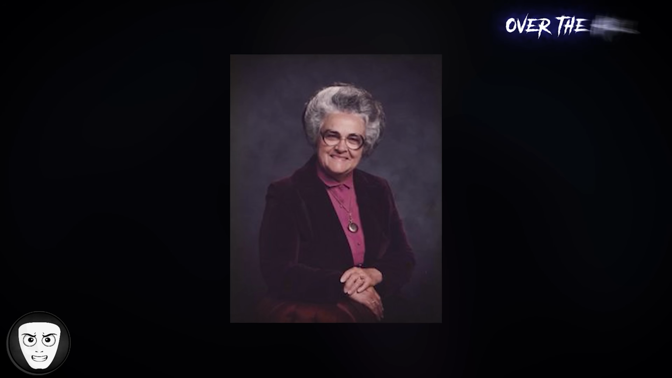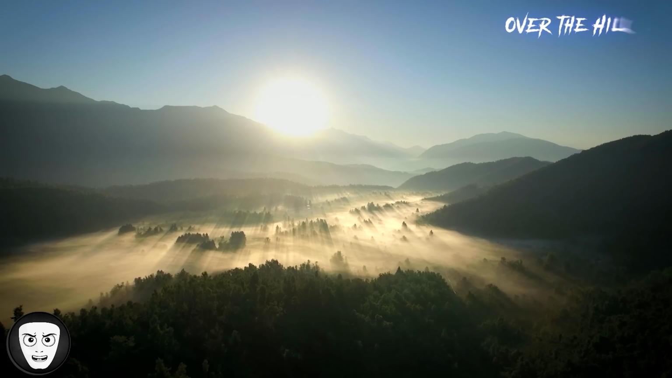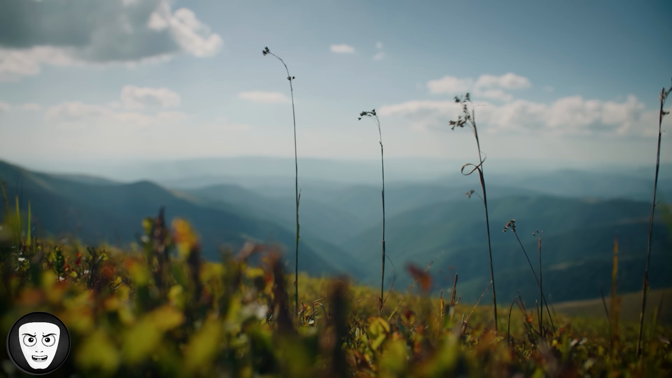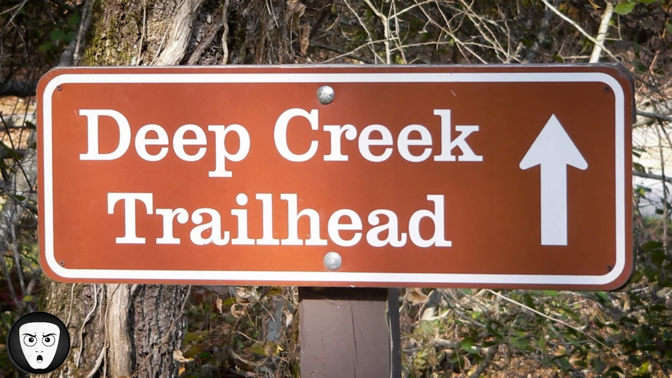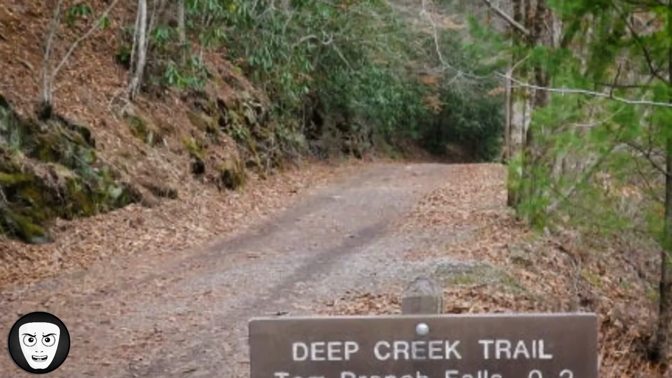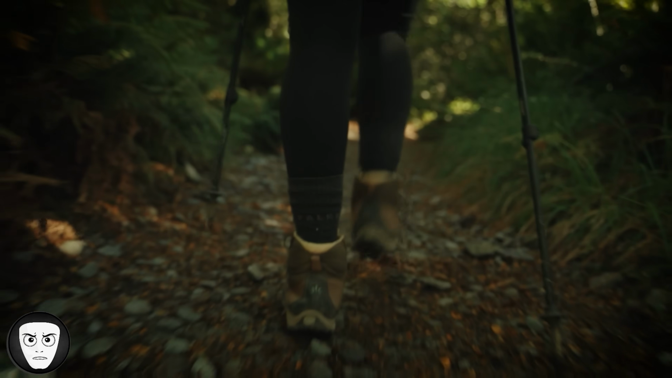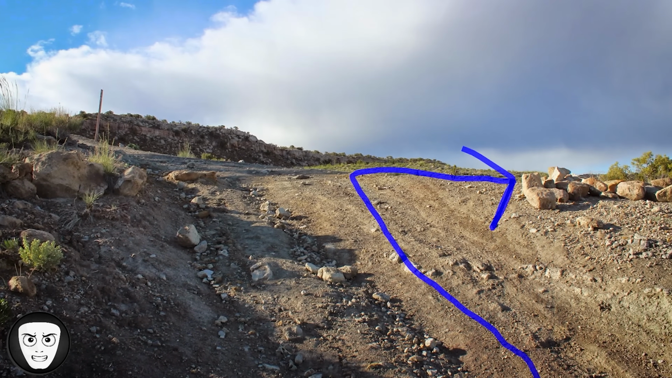A 58-year-old woman named Polly Melton was hiking along a well-traveled trail in the Great Smoky Mountains with 2 friends when something unusual happened. It was the afternoon of September 25th, 1981. As they made their way back along the Deep Creek Trail, a wide, easy path Polly knew well, she suddenly began walking faster, moving ahead of the others. Within moments, she disappeared over a small hill in the trail.